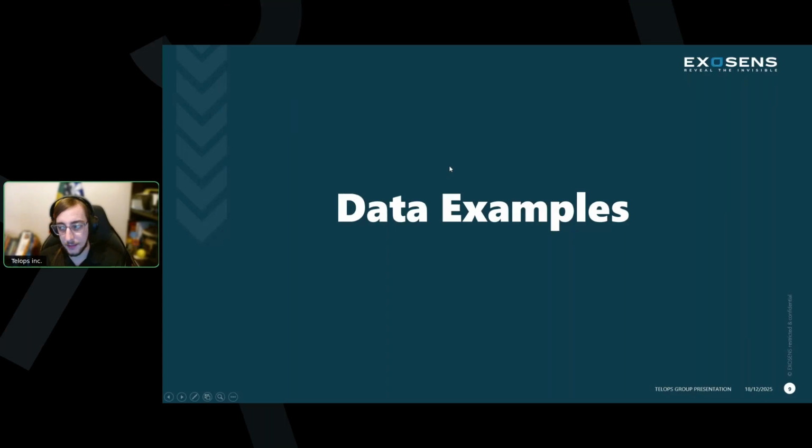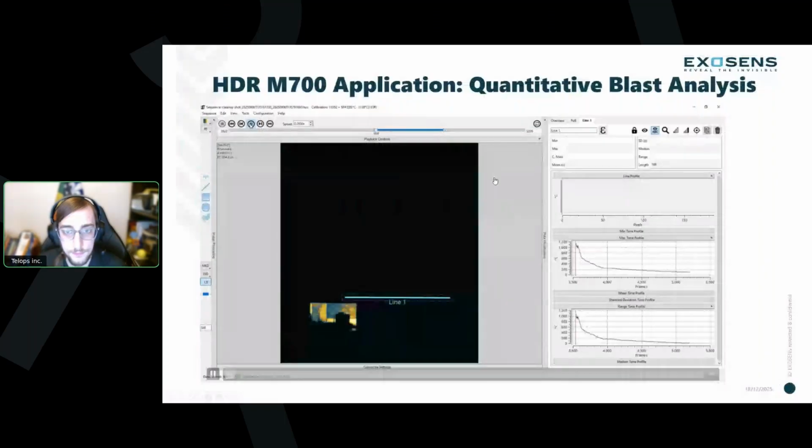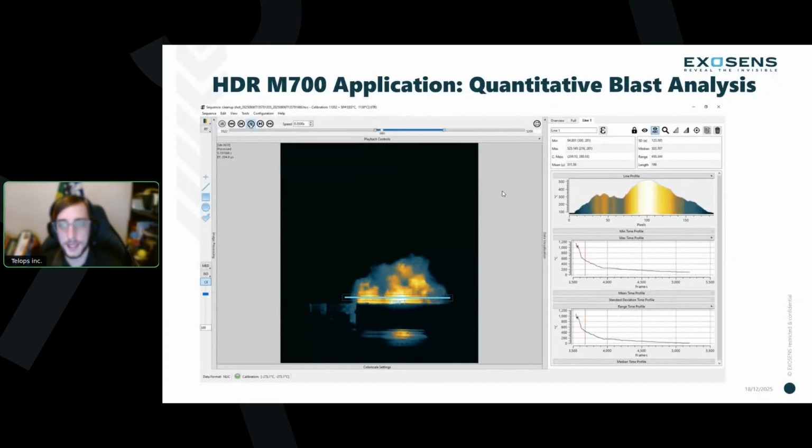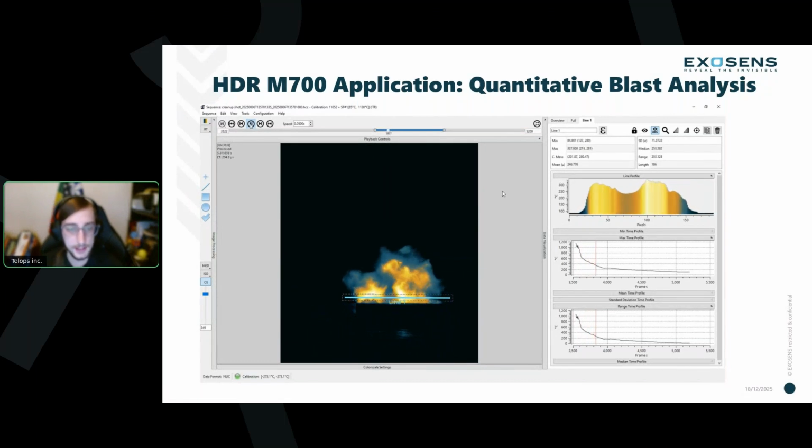Okay, so with the fundamentals out of the way, I think the best way to show off this camera is actually just through the data. It provides an exceptional amount of new information that was previously unattainable by infrared cameras. So first here, we have a combustion experiment. This is quantitative blast analysis. There was an energetic compound here that was detonated, and we are imaging this with a 100mm lens at about 700 hertz with the HDR M700.